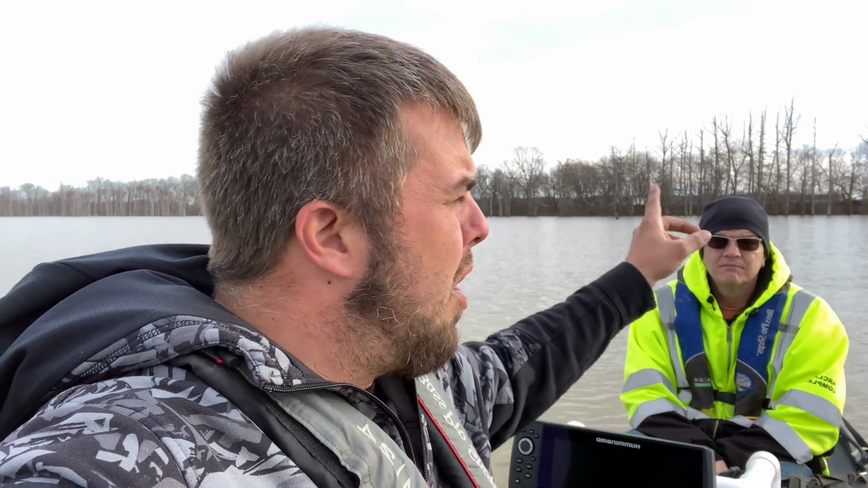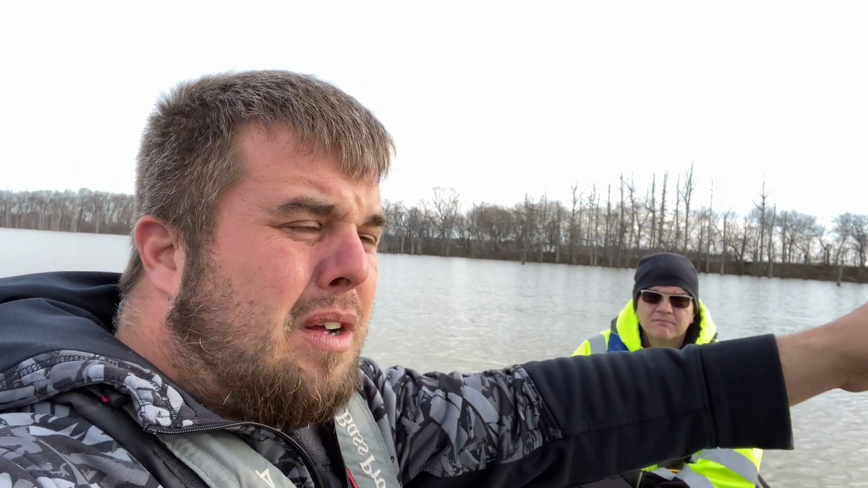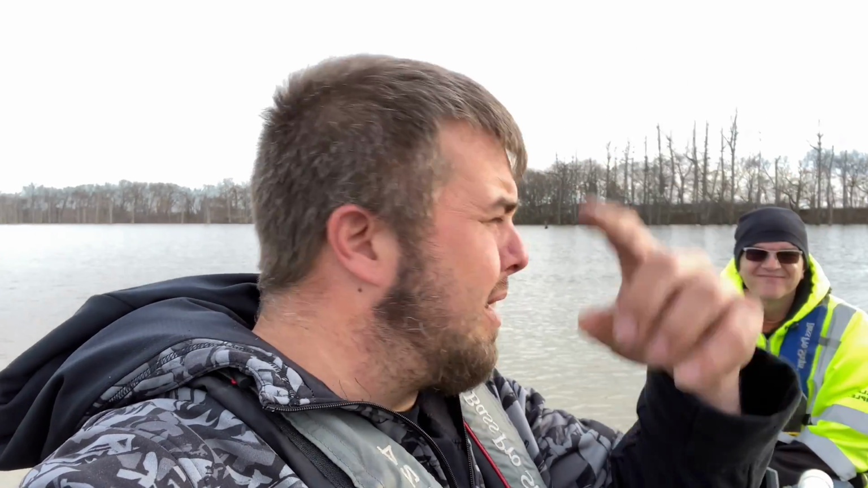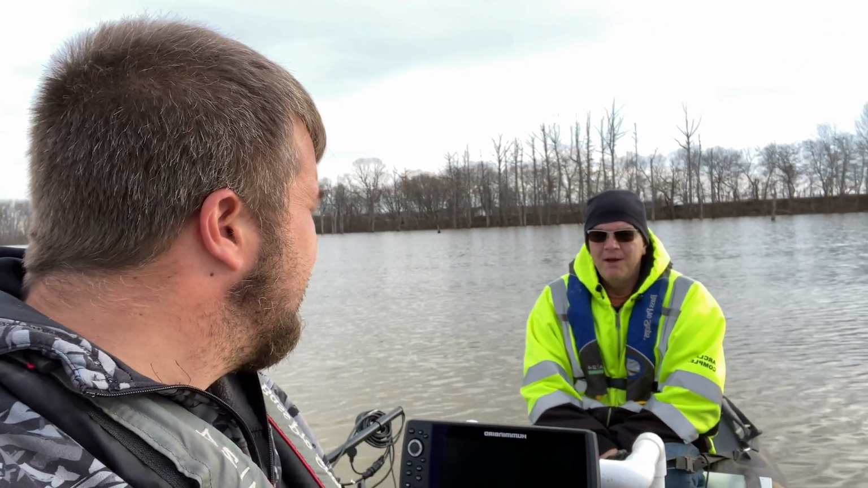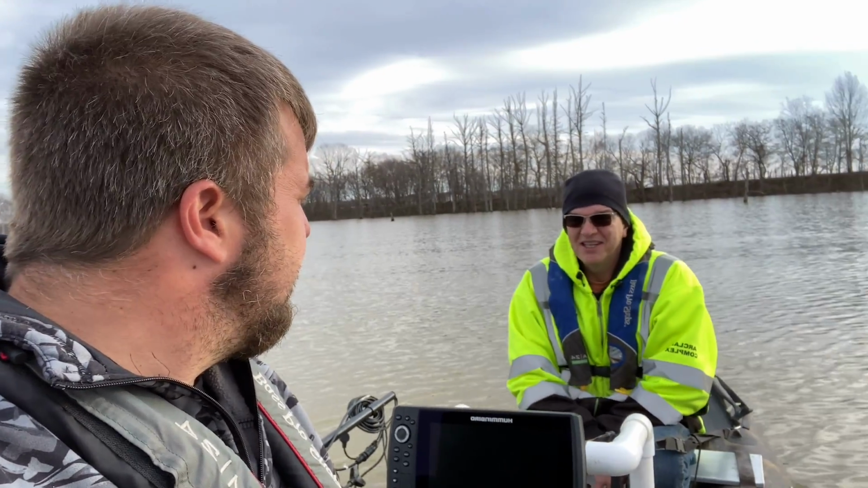So we're going to go along this roadway here all the way down to the end, and then we're going to end this search on Hovey Lake, because there's no access on the other side, are there? You're 20 miles at least to get to the other side. It would be hard pressed to do that.